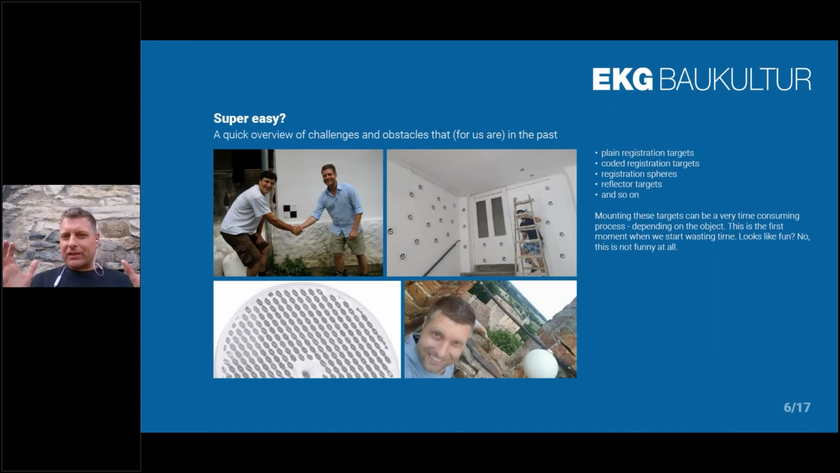So we fix plain registration targets, coded registration targets, registration spheres, reflector targets, and so on. Because we're not only a user of a Riegl scanner, we also have scanners of other brands, which need targets like this or spheres. And what was really a bummer for all this work was the time it consumes to mount these targets.